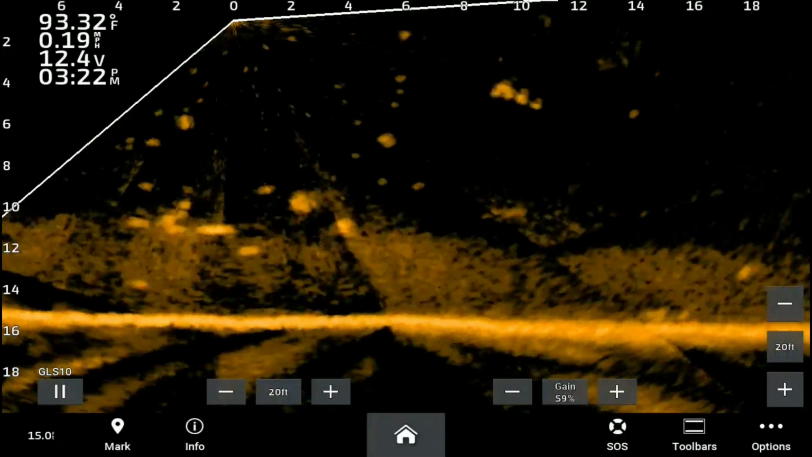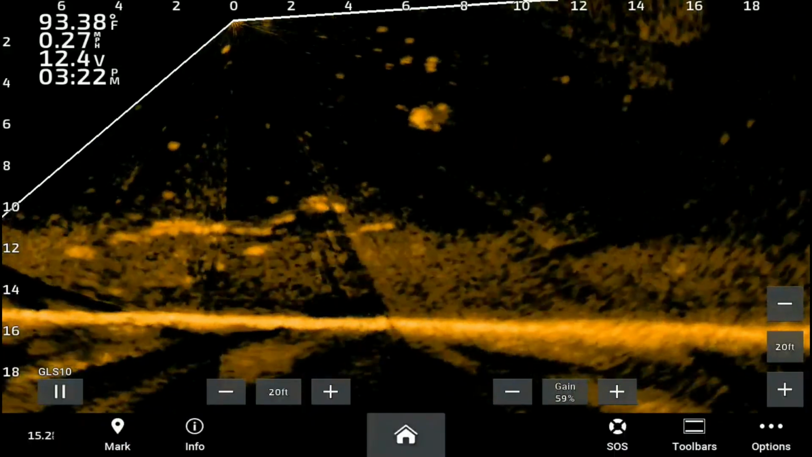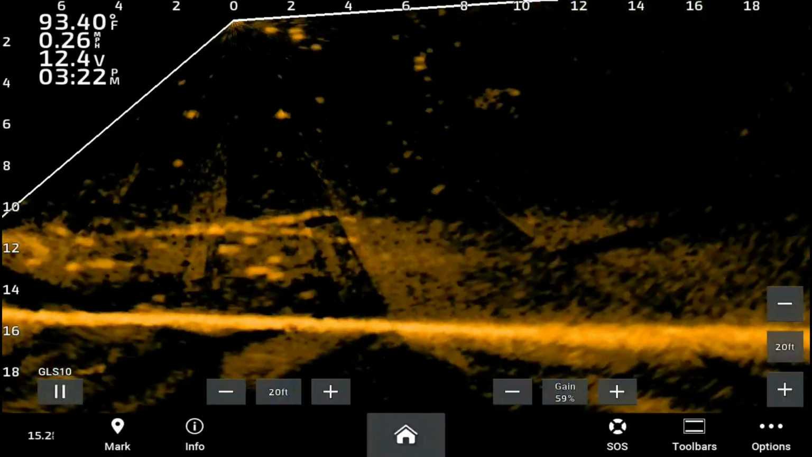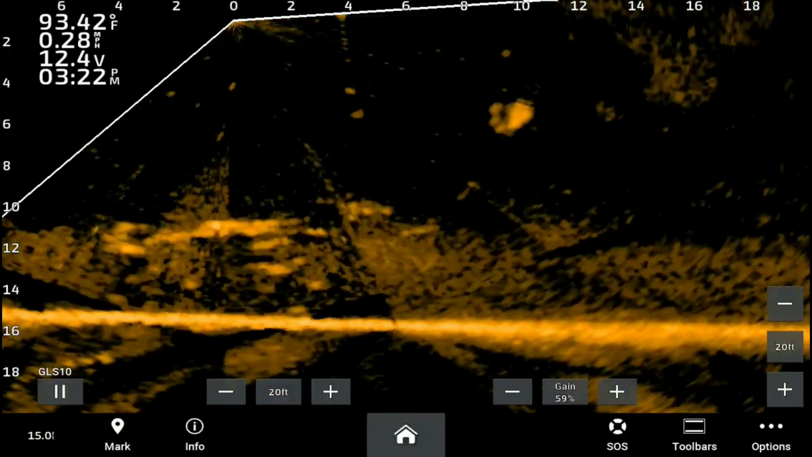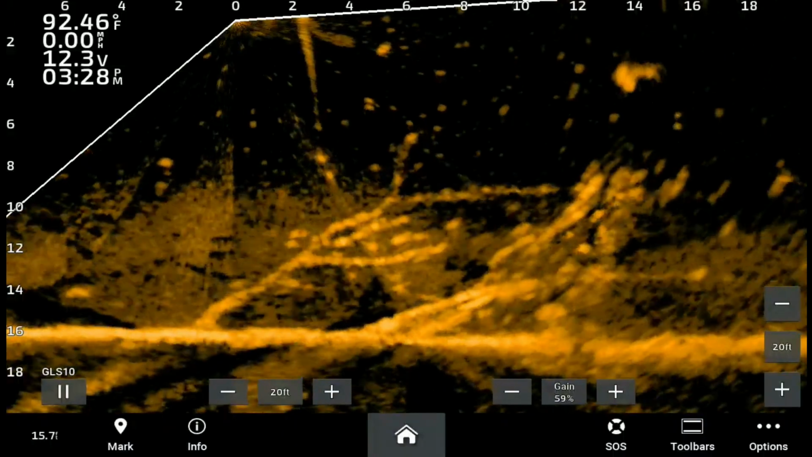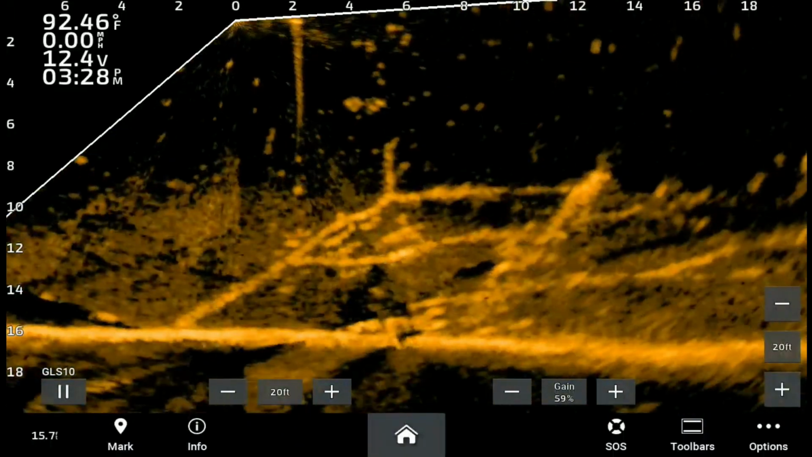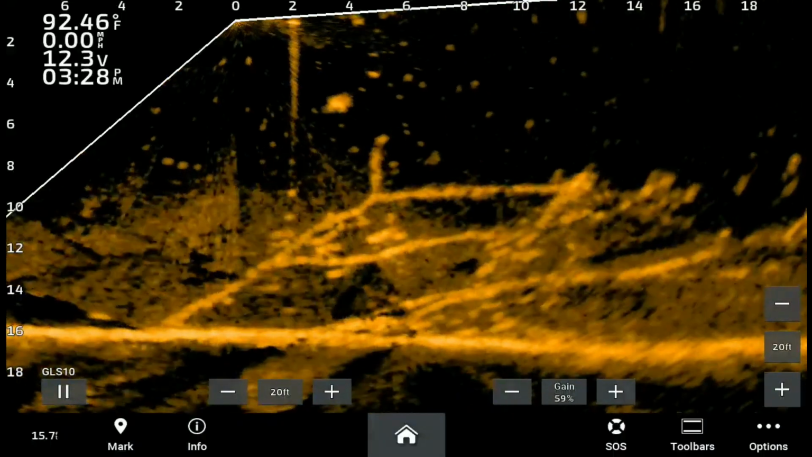But run your gain a lot lower, and that'll be a great tip that will help you catch more and bigger fish throughout the summer. Being consistent is the goal, and that's what we want to do out there, especially after spending all that money that we put into these electronics to get out there to fish.